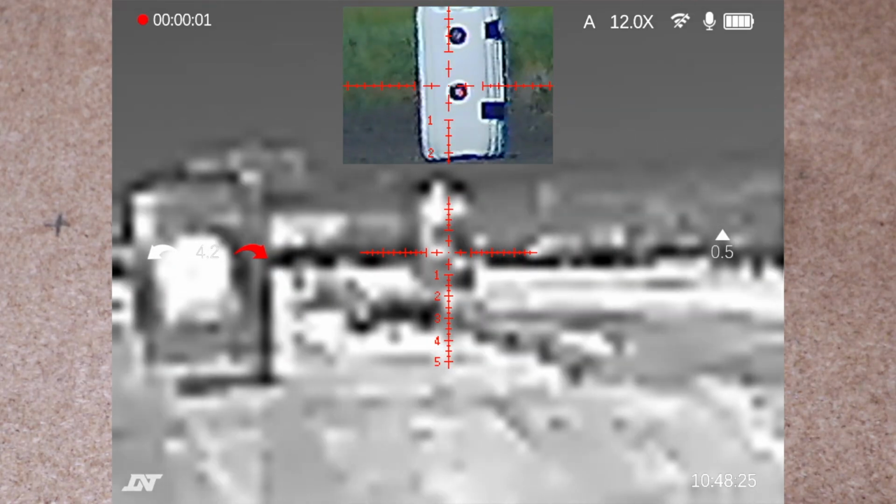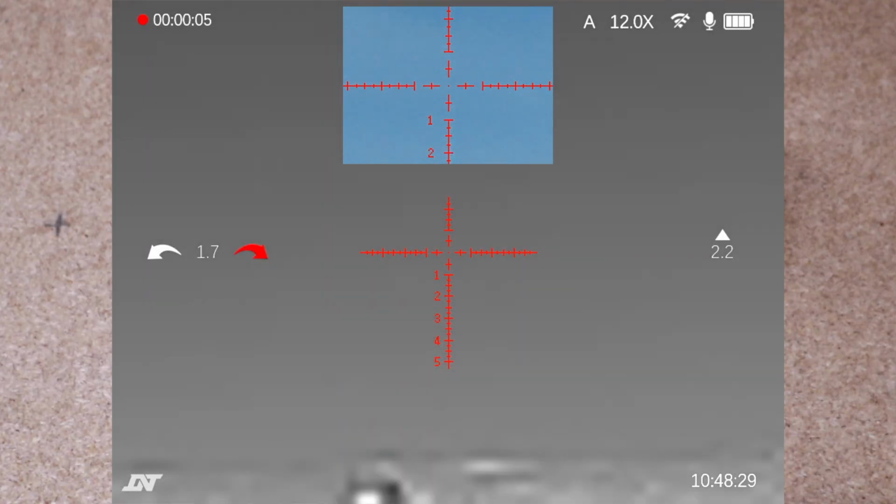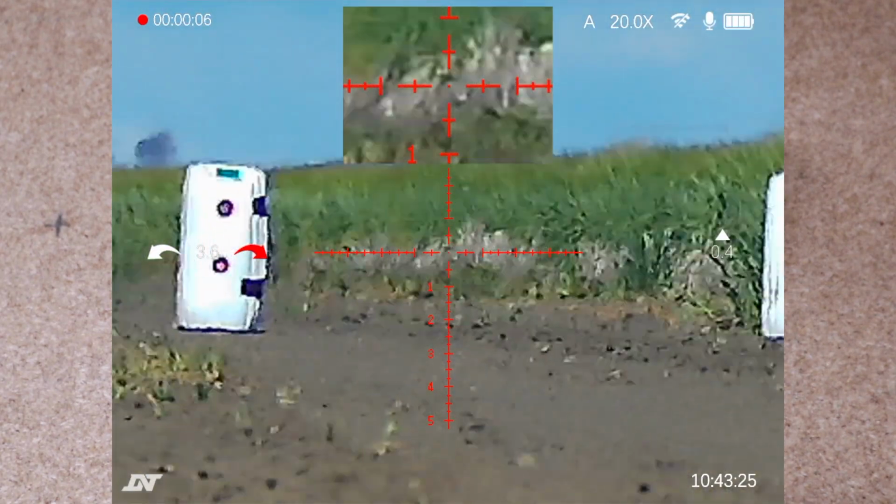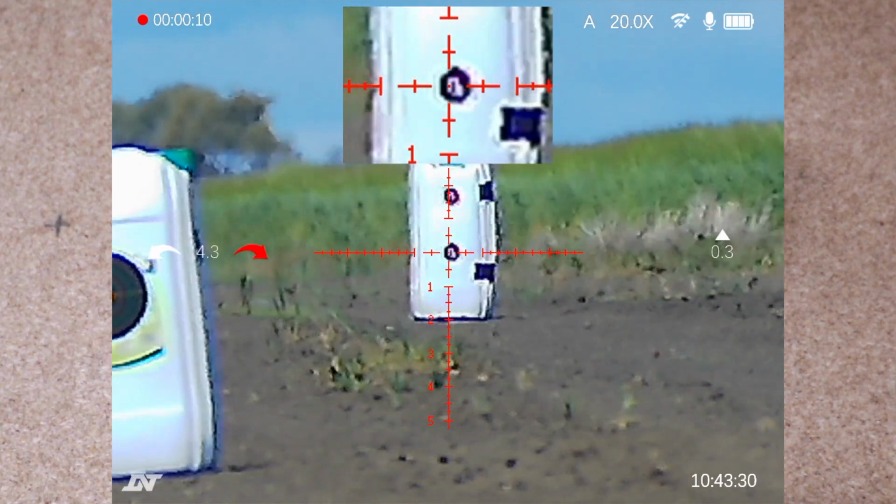There is an option, though, to not do that, because if you jump between the two, you can accidentally erase the zero of the one you've just done, which is what I ended up doing myself. Trying to wrap your head around it was a bit hard, but I got there in the end. It was pretty easy to actually shoot the day, get it sighted in, and then just slave the thermal to it.